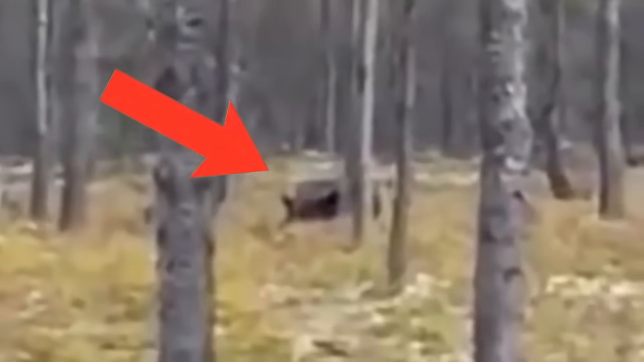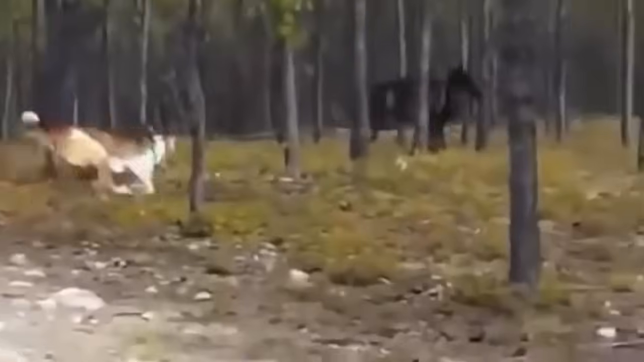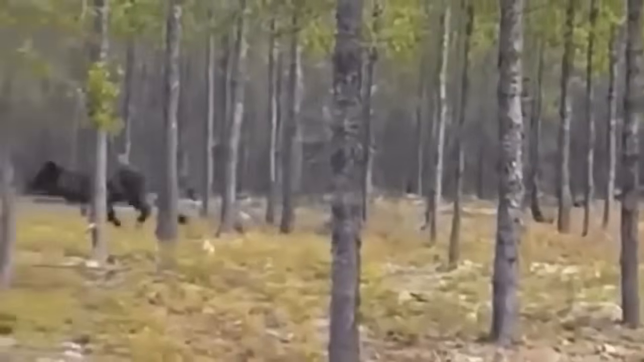After setting the perfect angle, the monster jumped out and turned out to be a huge wolf who was aiming to tear off the dog. However, the dog managed to strike back and was able to run back to its owner after scaring off the hungry beast.